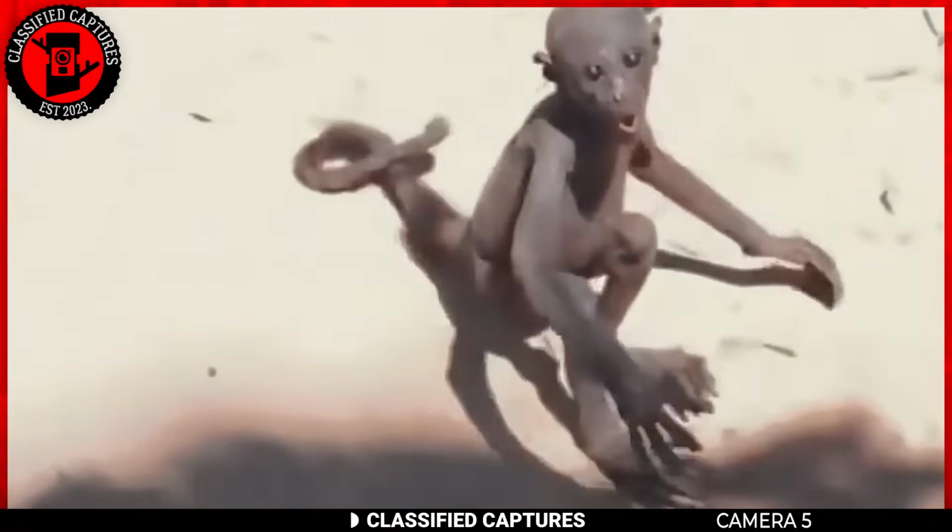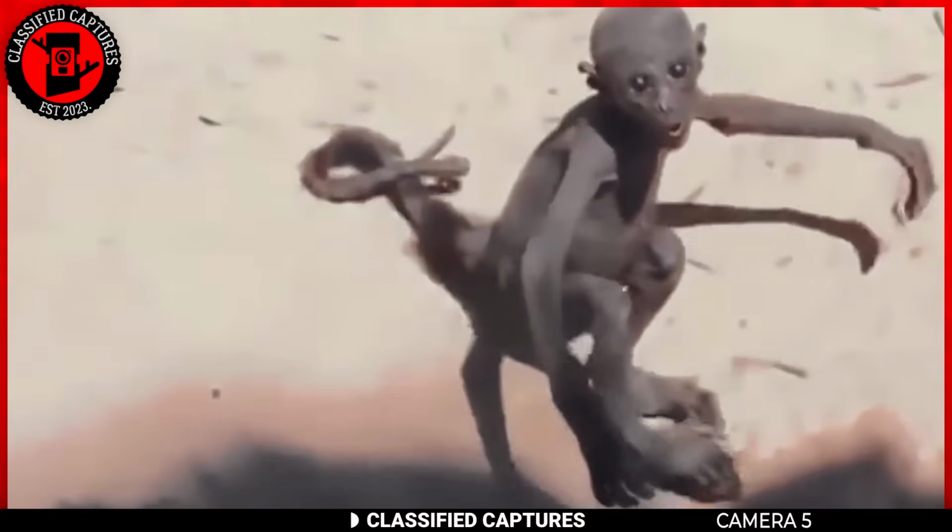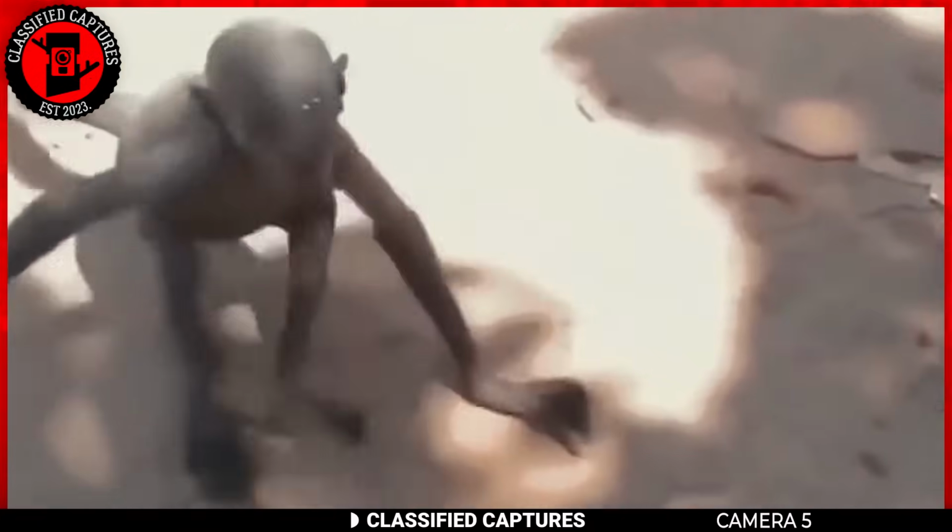However, the creature's hairless condition raises questions, prompting speculation about whether it might be afflicted by a rare fur-eating disease or some other anomalous condition. Have you ever seen a creature this furless? Describe your experience.